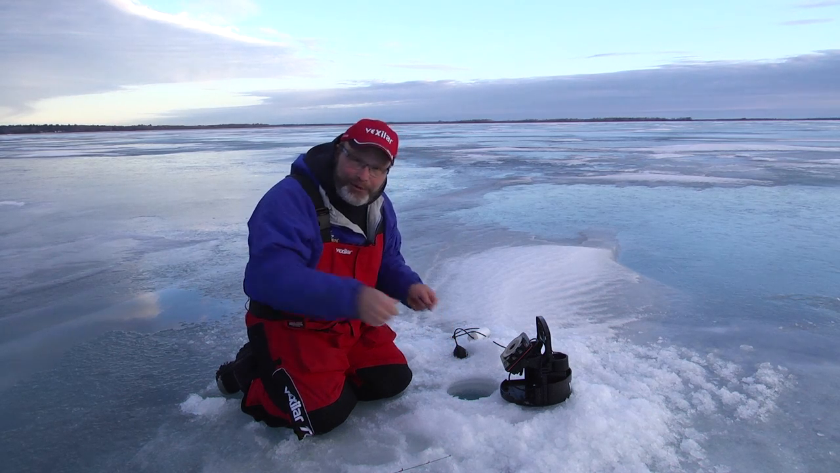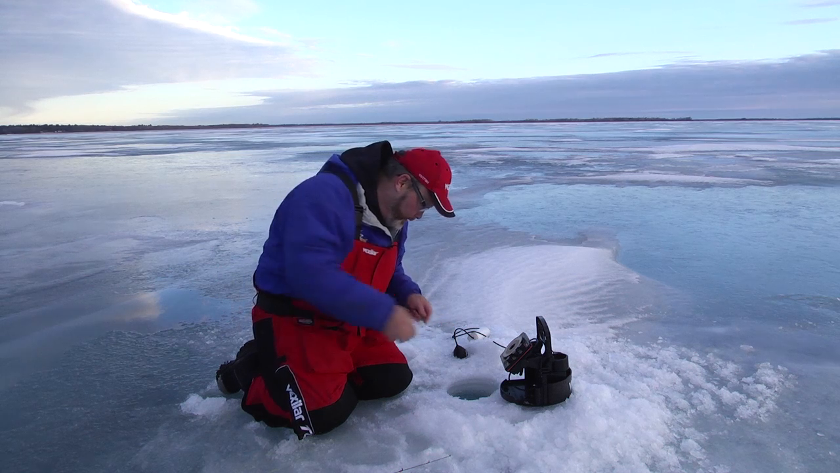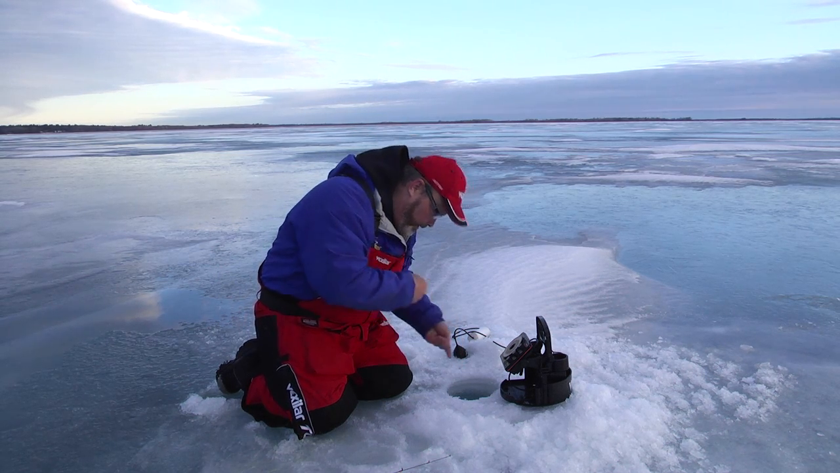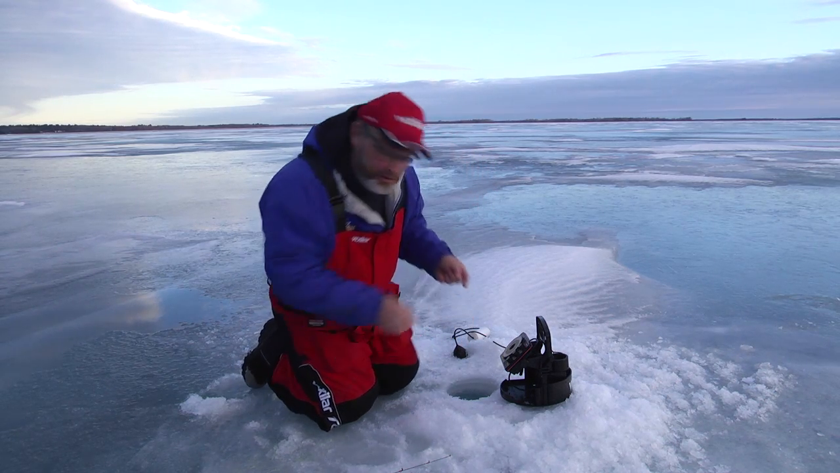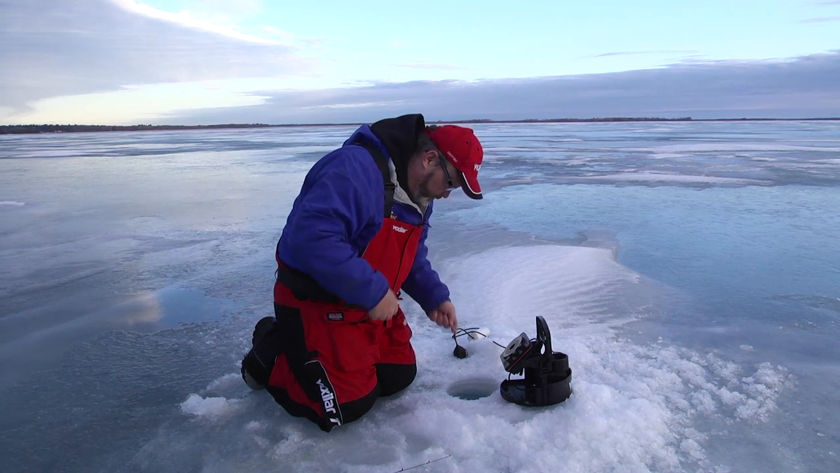My drag is fine for sunfish and crappies, but I don't think this is a sunfish or a crappie. Or if it's a crappie, it's one for the walls here. No, it's what I figured. It's one of those largemouth bass. In the wintertime, a largemouth bass loves chubby darters. No doubt about that. So let me see if I can get this girl out of here.